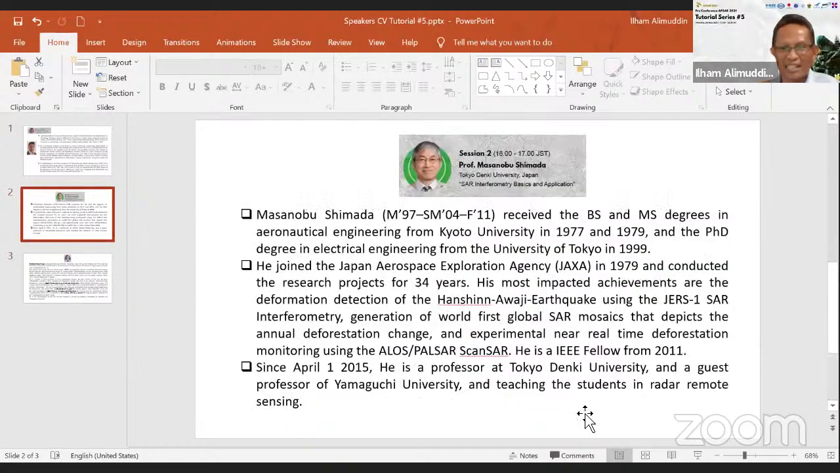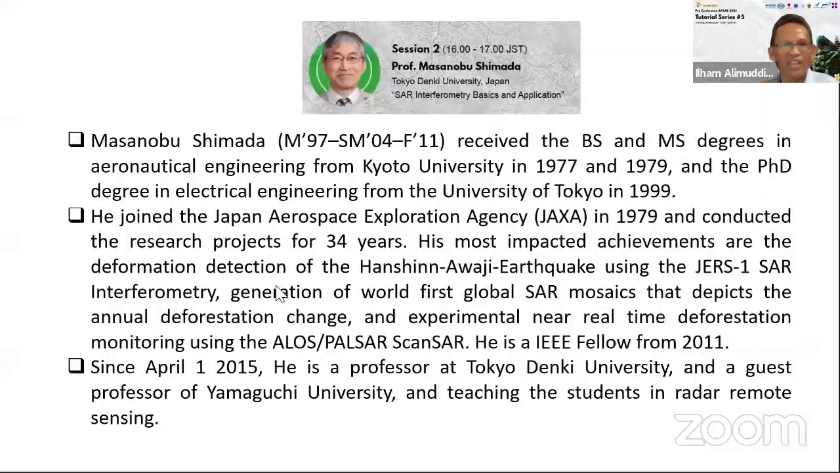Yes, this is Professor Shimada's CV, just brief. Shimada Sensei received his bachelor's and master's degrees in aeronautical engineering from Kyoto University in 1977 and 1979, and his PhD degree in electrical engineering from the University of Tokyo in 1999. He joined JAXA in 1979, quite a long time ago, and conducted research projects for nearly 34 years.